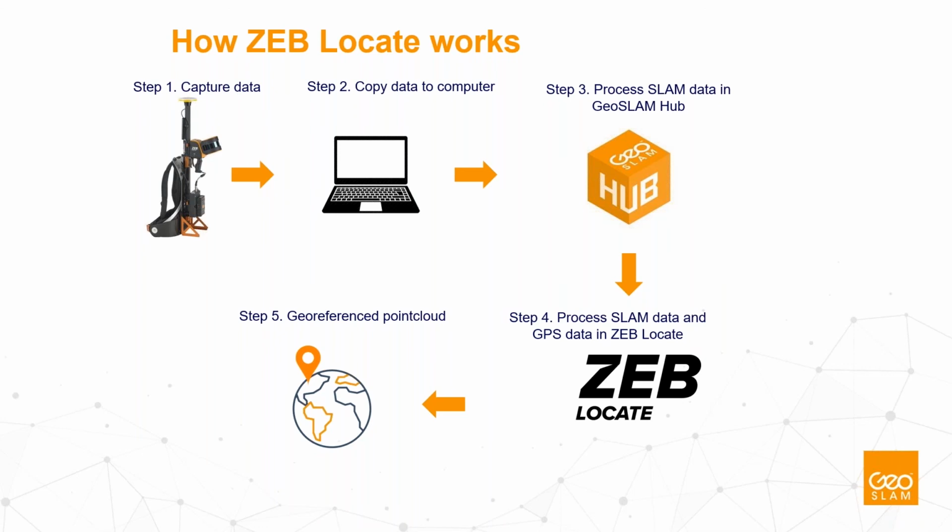You first process your SLAM data in the hub software, and then using our separate application, you process the SLAM data together with the GPS data. And this ZEB Locate software takes care that these data are synchronized together. And as a result, you receive a georeferenced point cloud. So that's it. The use here is very simple.